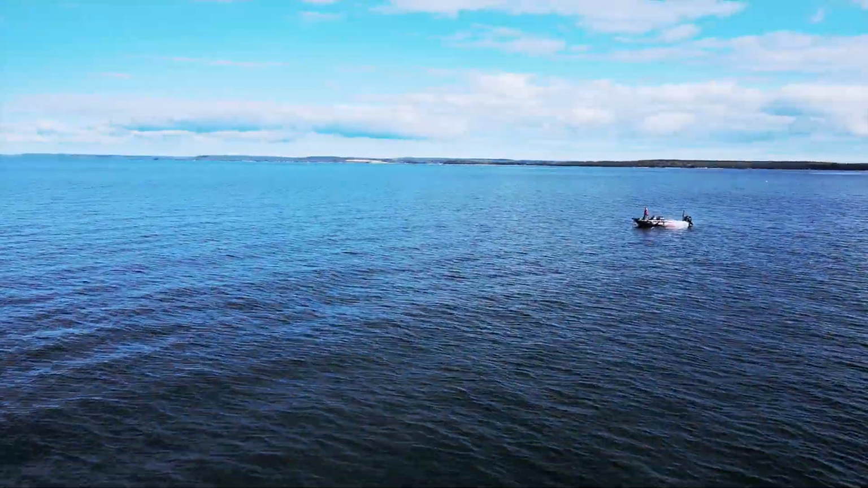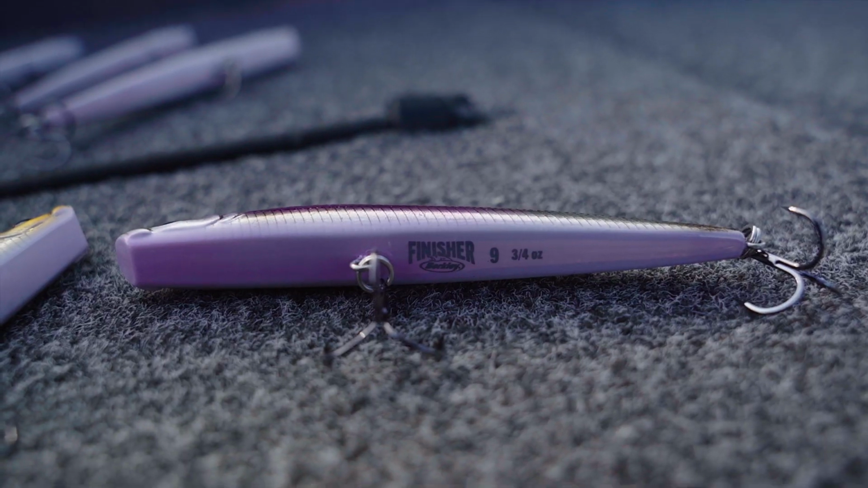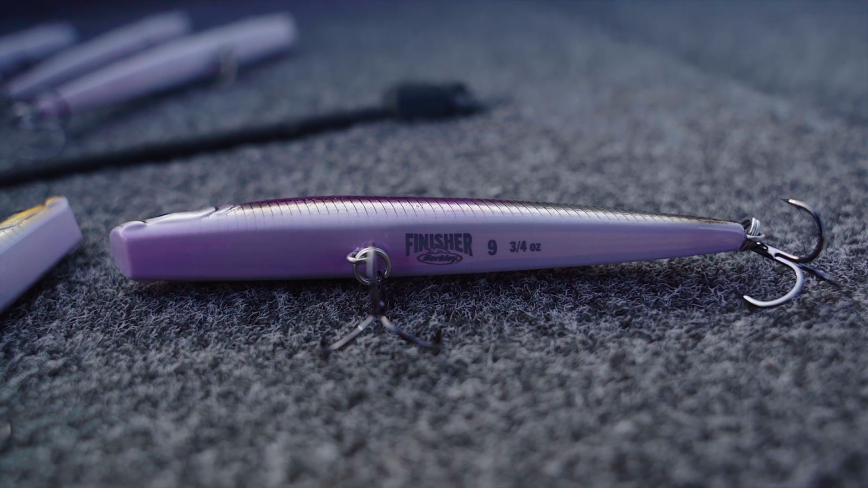Well, I'm really looking forward to today. For one, it's gonna be a nice day. I have a new bait I get to field test. We kind of got some of the finished samples here. It's been a long time coming. I will tell you, it's a glide bait.